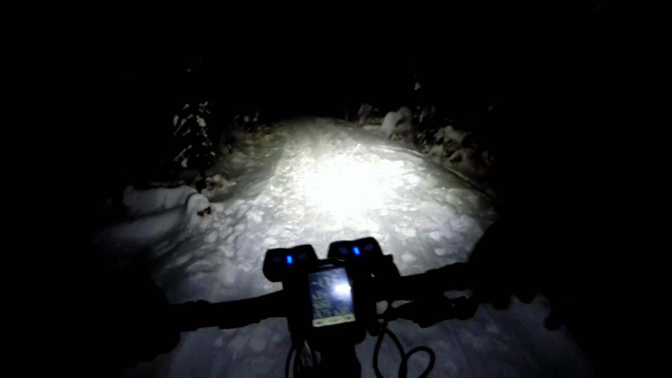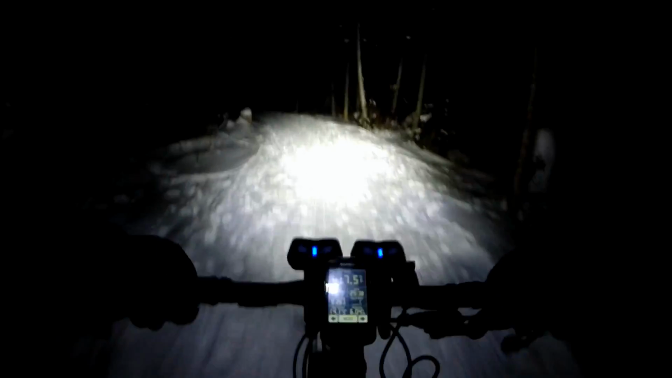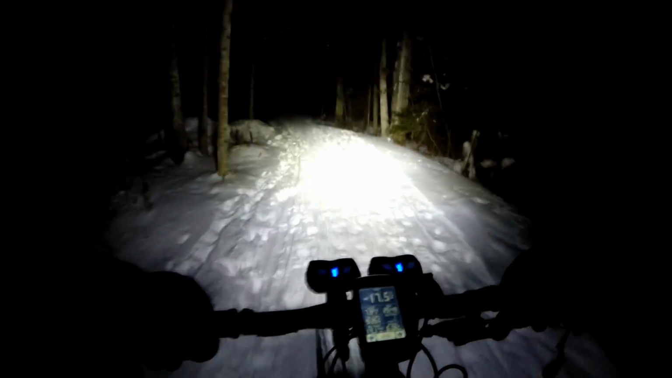I can still lower tire pressure. Would make things better, but we'll see how it is when we get further in. The main system should have gotten way more foot traffic than this part. Yeah, letting more air out would make the ride much smoother. So I'm going to do that at the top of this hill.